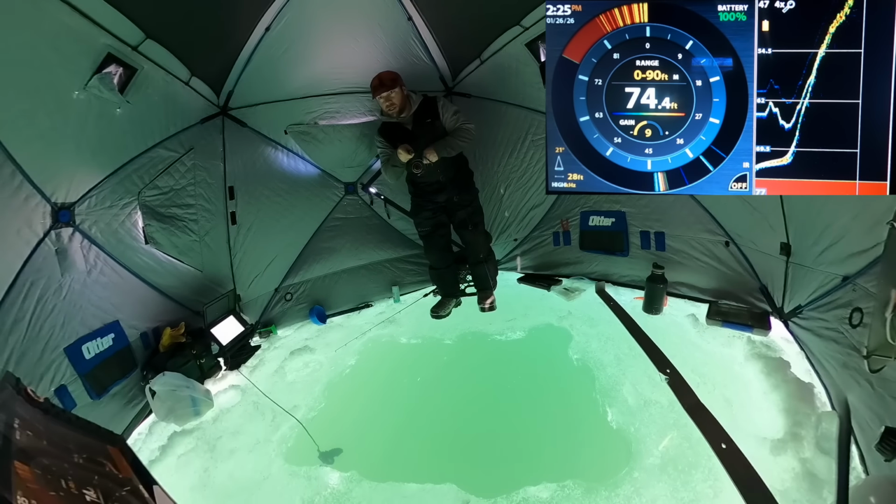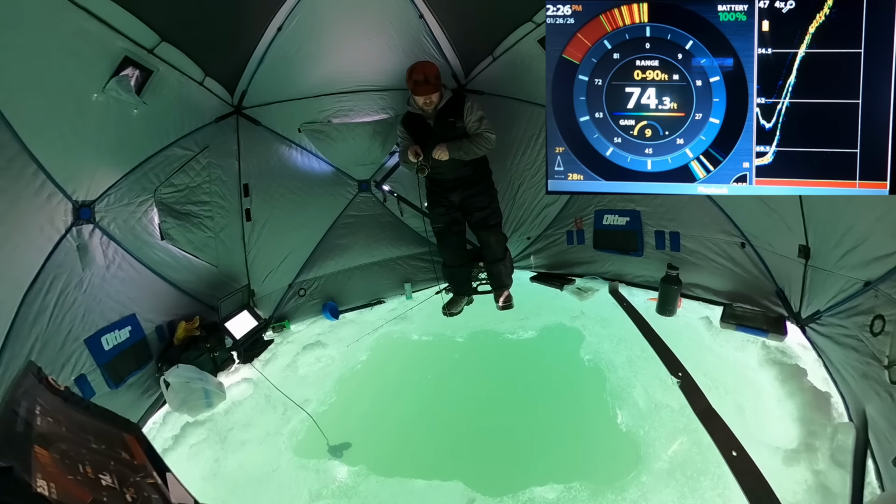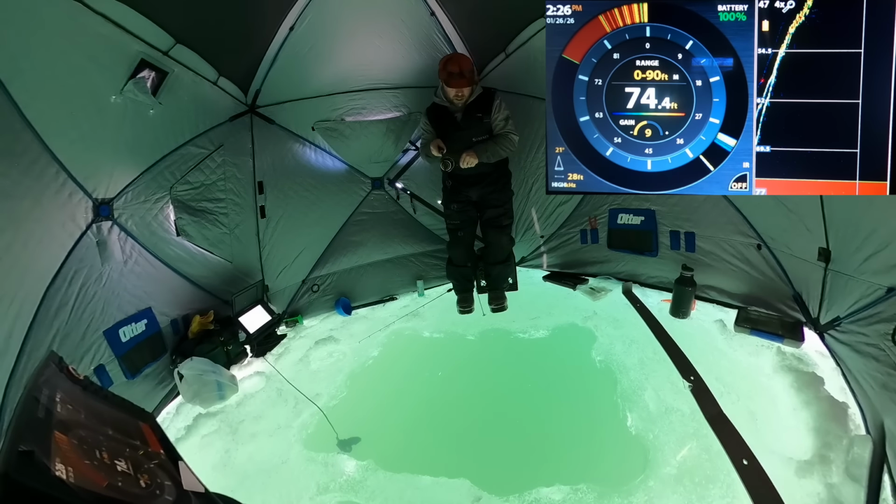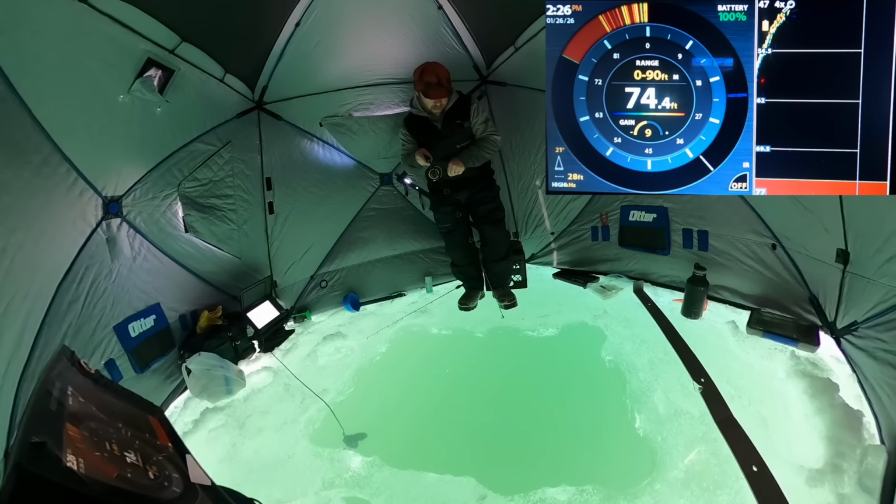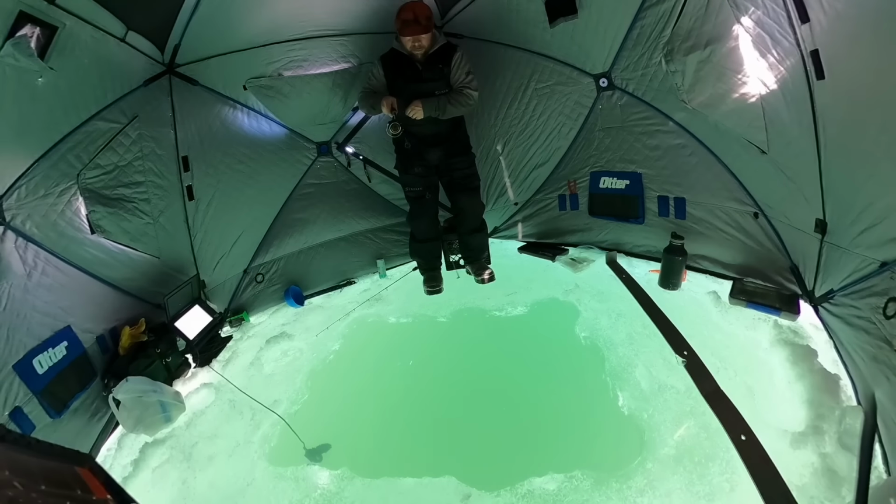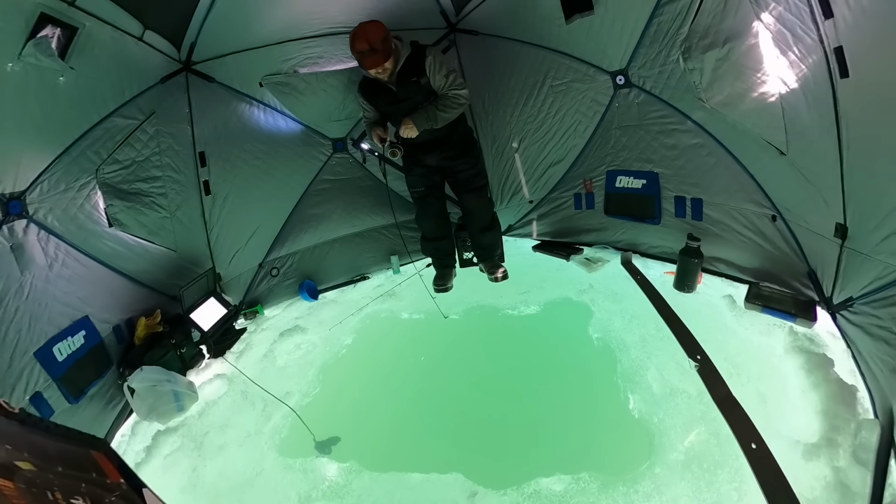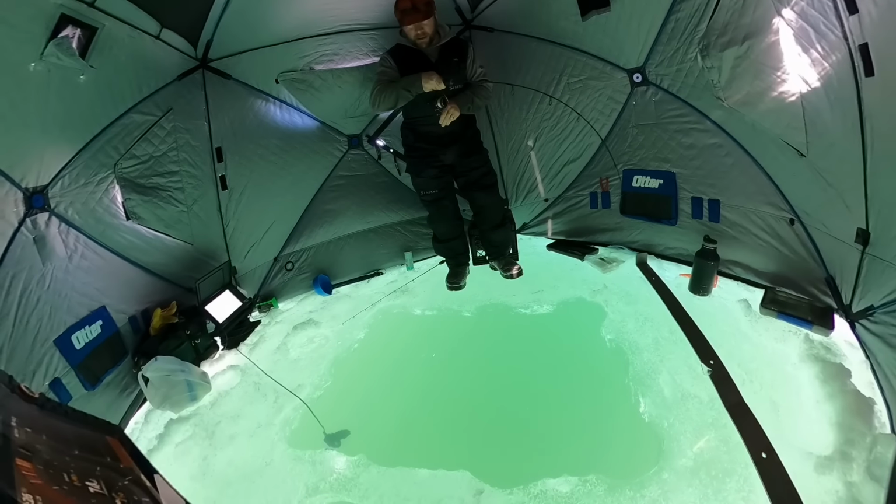Little paddle tail action. 5/8 ounce Nashini Lure Works smelt head and a 3.5 inch High-Tech Easy Shiner. See if she just comes in or if she wants to freak out here. Not a terrible fish. That's a salmon, dude.